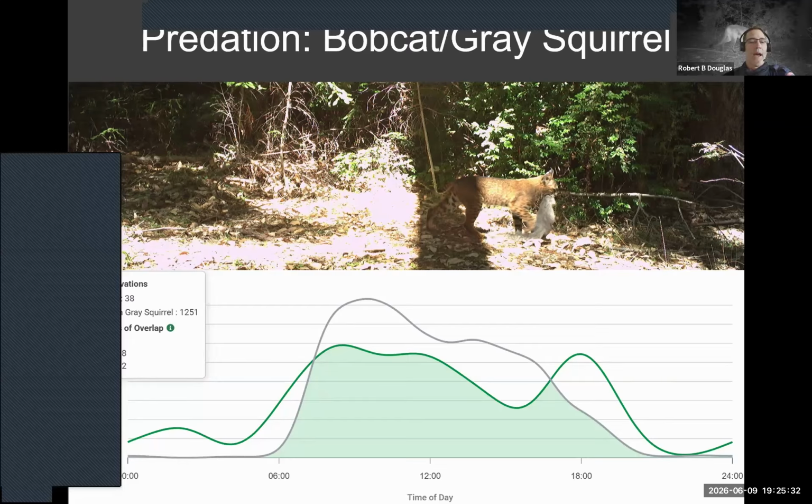So here is one of the outputs from Wildlife Insights where you can overlap and compare daily activity patterns. You see the green line corresponds with the bobcat, and then the gray line corresponds with the daily activity pattern of the gray squirrel, and the green shaded area is where they overlap. It makes sense that western gray squirrels are very abundant in our forest, and it seems like one of the preferred prey, at least based on what I'm seeing in photos of the bobcat.